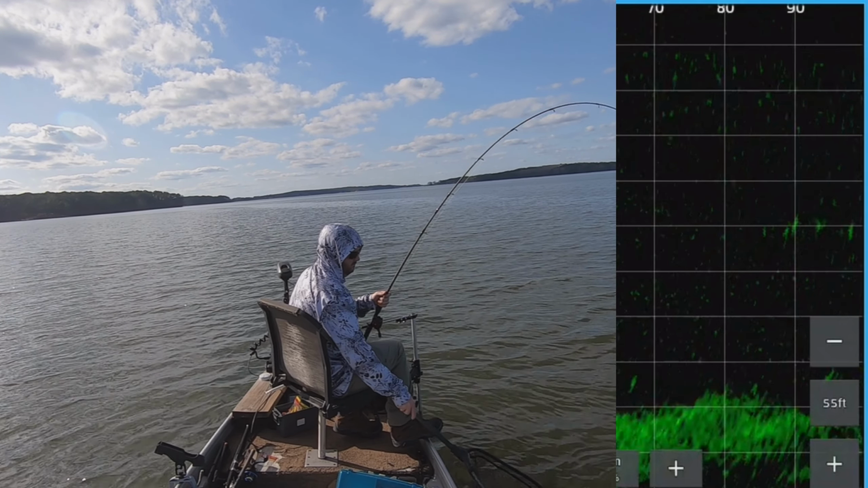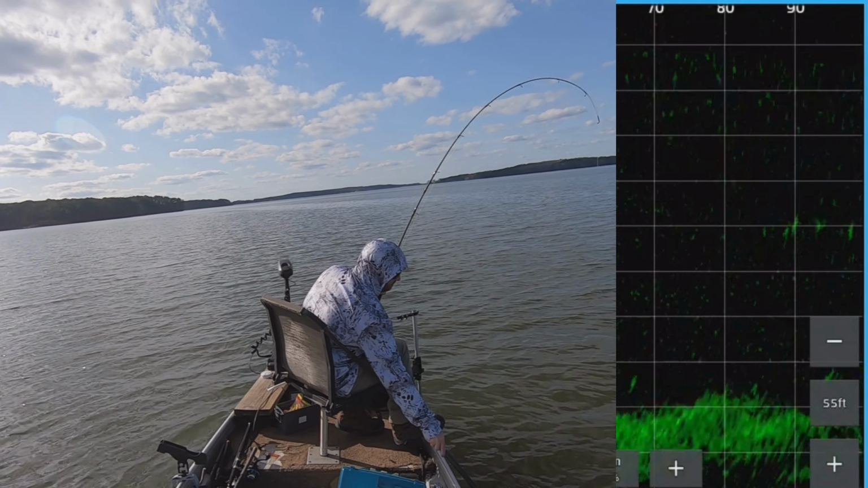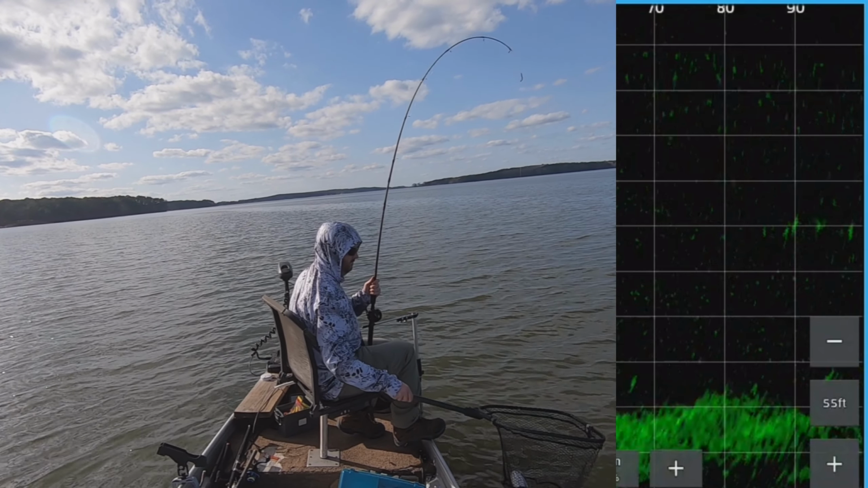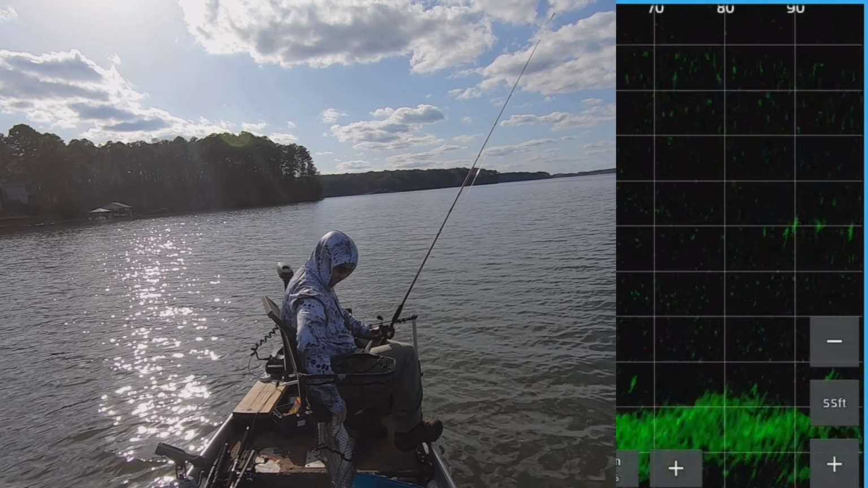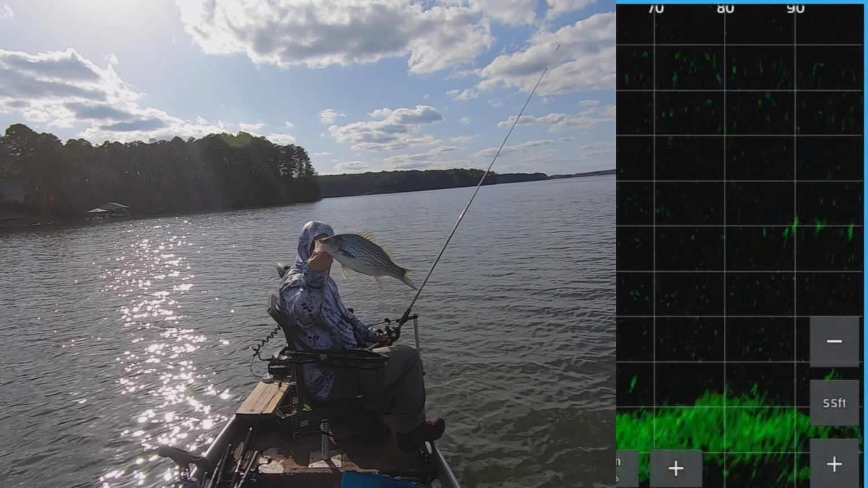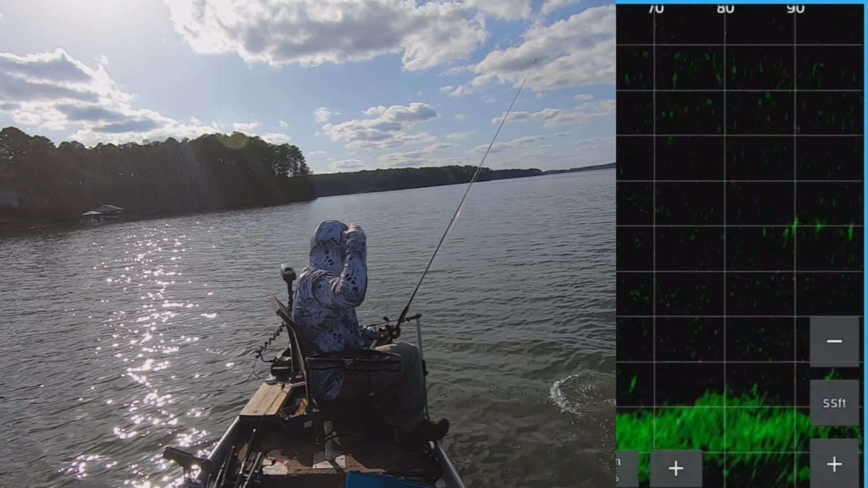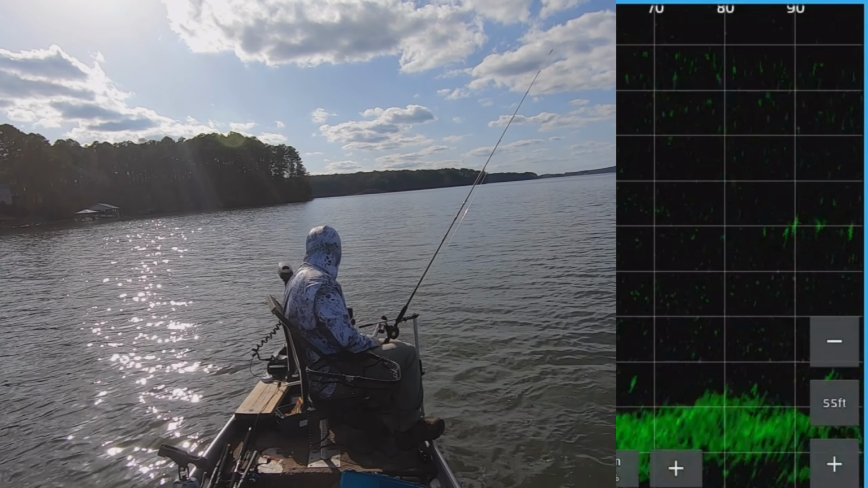But it was a fun day fishing. This is actually my first trip out with LiveScope targeting these hybrids. So I would catch them a lot last year, but being able to see them like this was really neat. And back in the water he goes.